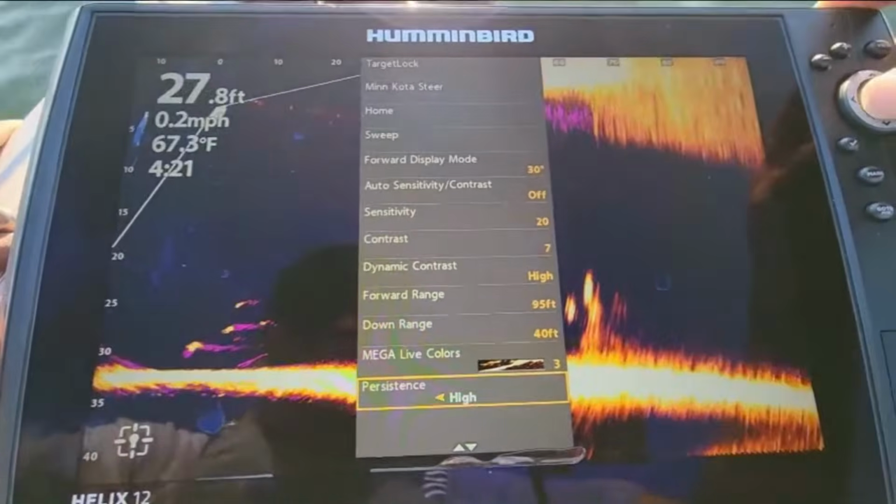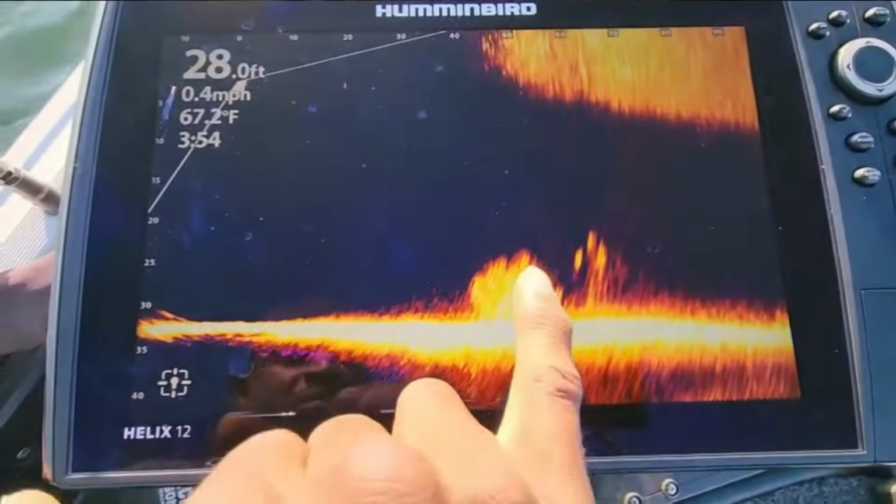That's why I like using that purple haze. That's how I dial in my system. Let's take a look at some bait tracking and what it looks like when you actually catch a fish with live imaging. And just watch some of these fish down here.